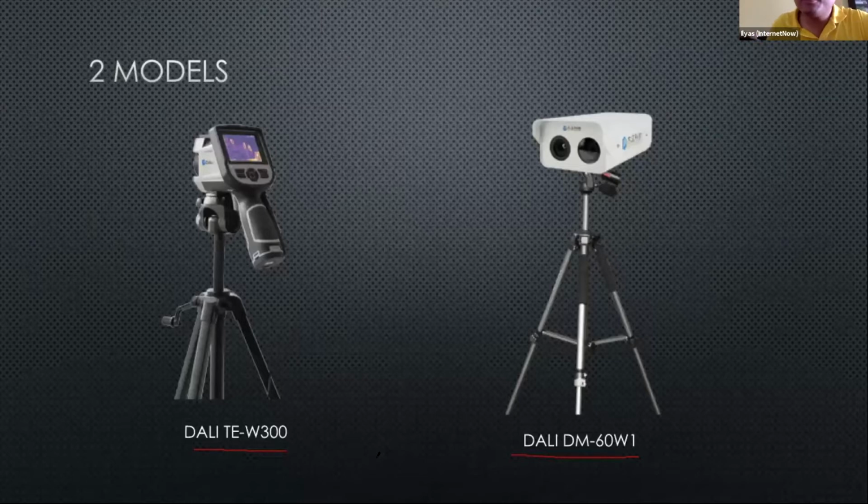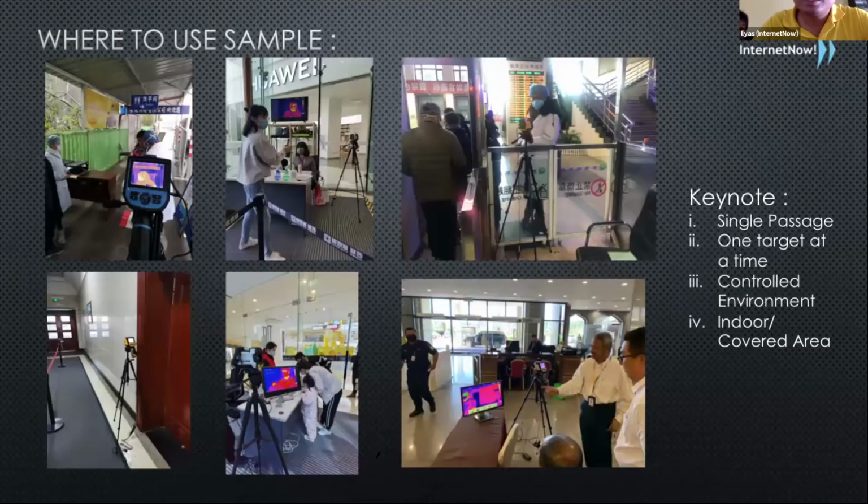So let's have a look at the first model, the TE300. As you can see in the picture here, it is used more for a single line queue. So it's very suitable for offices, right? You can funnel all the people that are trying to enter your premise into a single queue like this, because this particular device has a smaller area of scan.